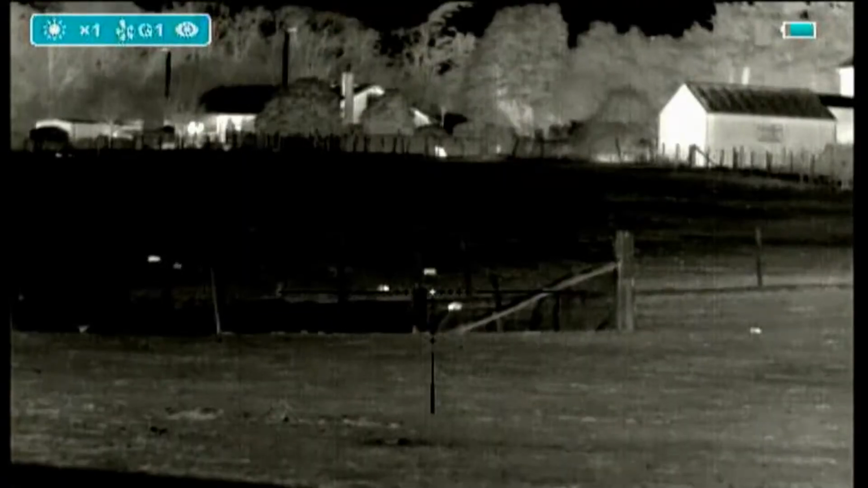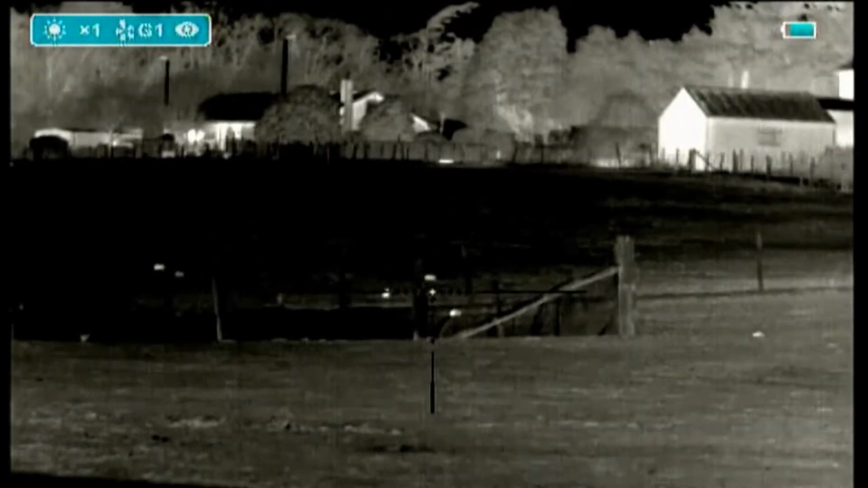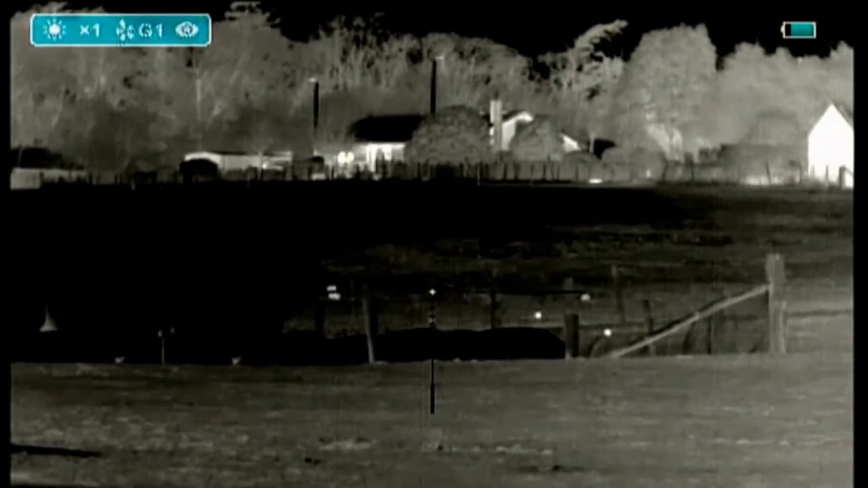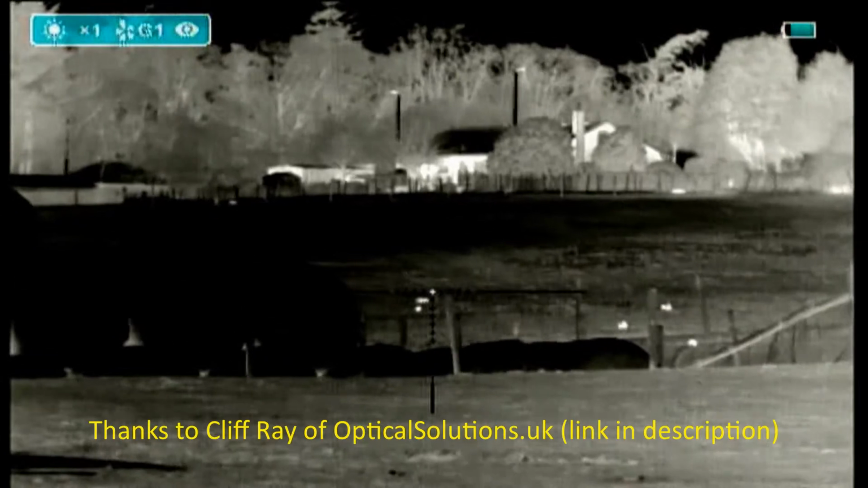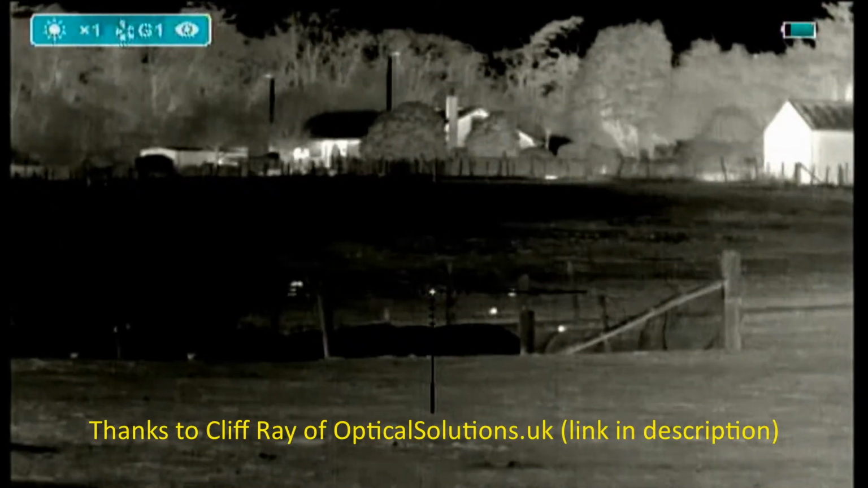Back on the same trigger sticks, Primos trigger sticks tripod, SAIM FX Wildcat, Picatinny rail, and this time I've got the SAIM SCL35 thermal rifle scope mounted, good battery.